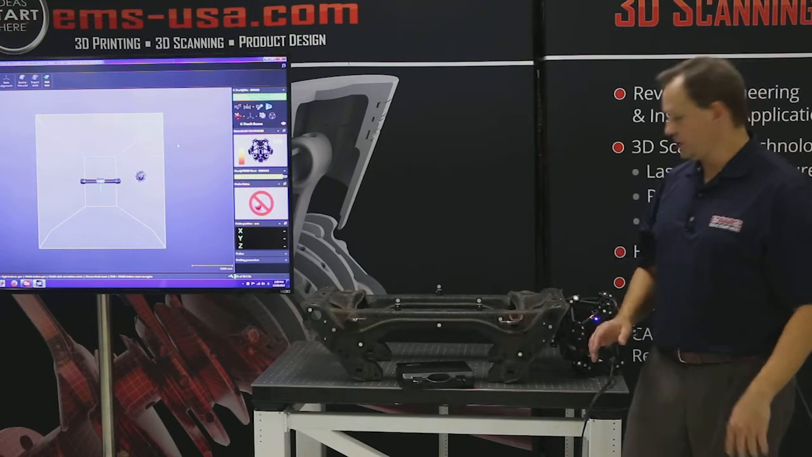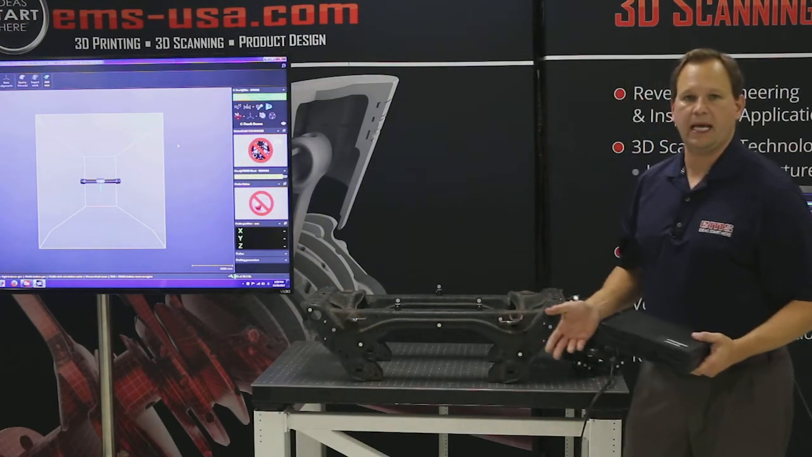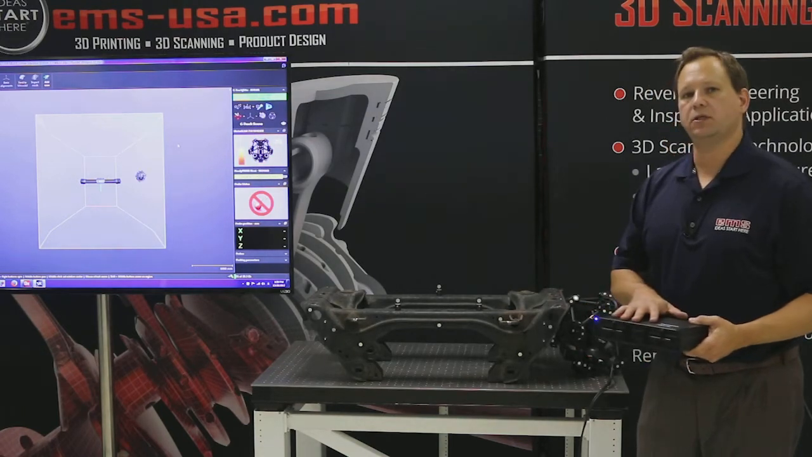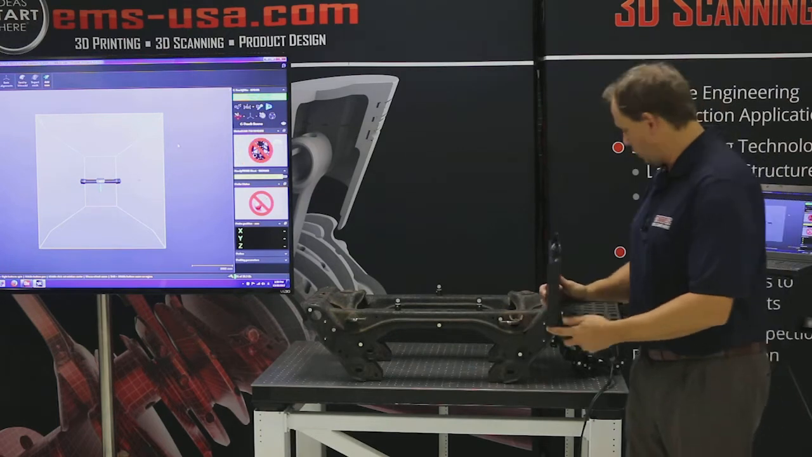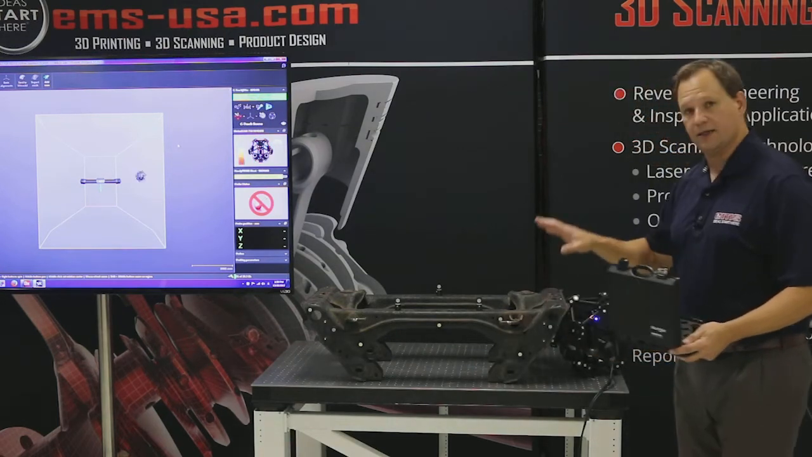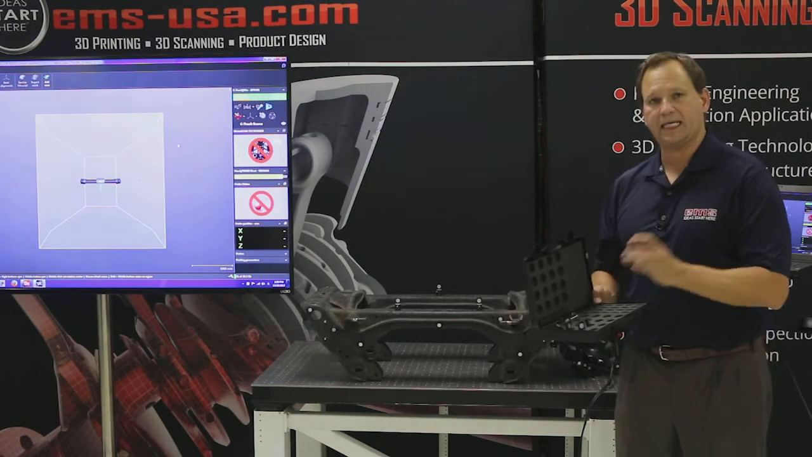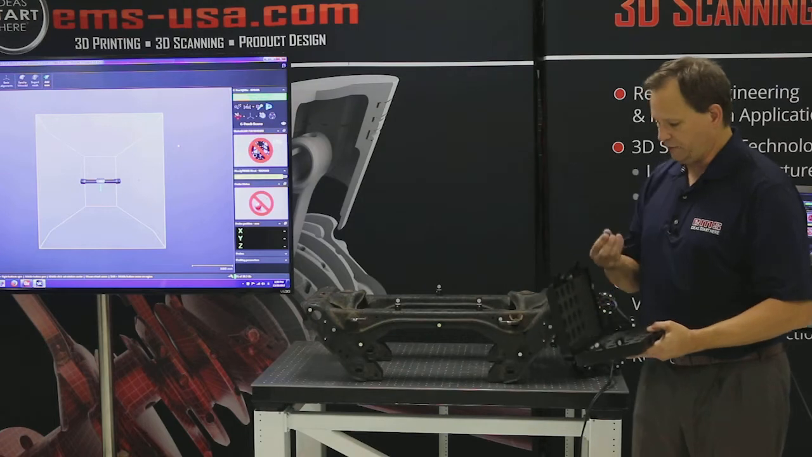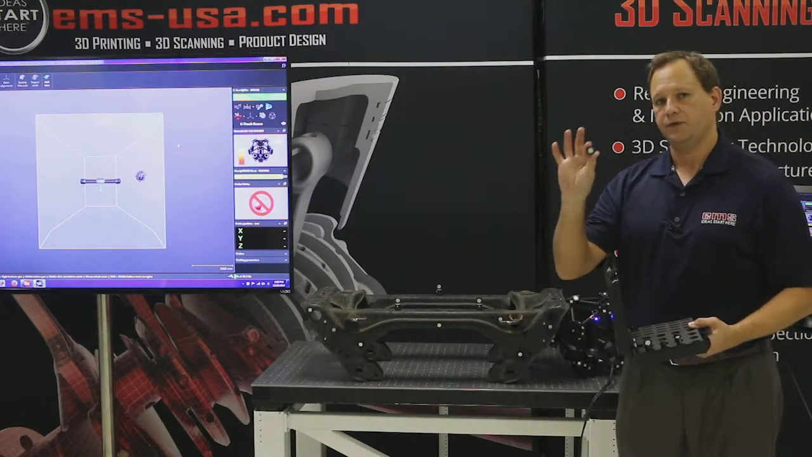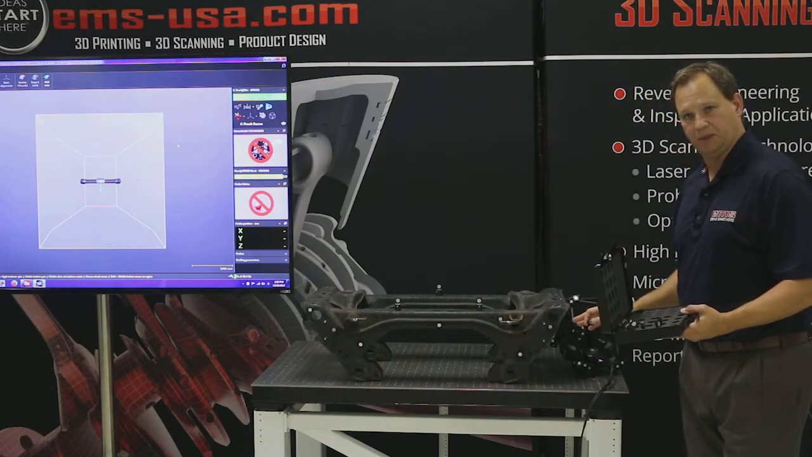Okay, so now we're set up for dynamic referencing. So I'm going to walk you through what we did and how we set that up. Now, what's included with the scanner is a set of other targets. Okay, so we already talked about the targets on the scan head and the probe head, but you get another set of targets, both magnetic, and then you also get rolls of targets. Now, these targets are a little different in their size. These are 12 millimeter targets, where on the scan head we have 10 millimeter targets.